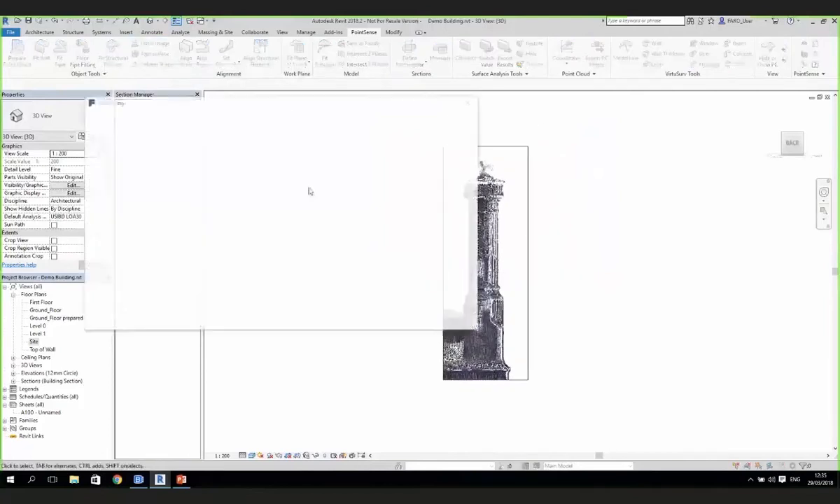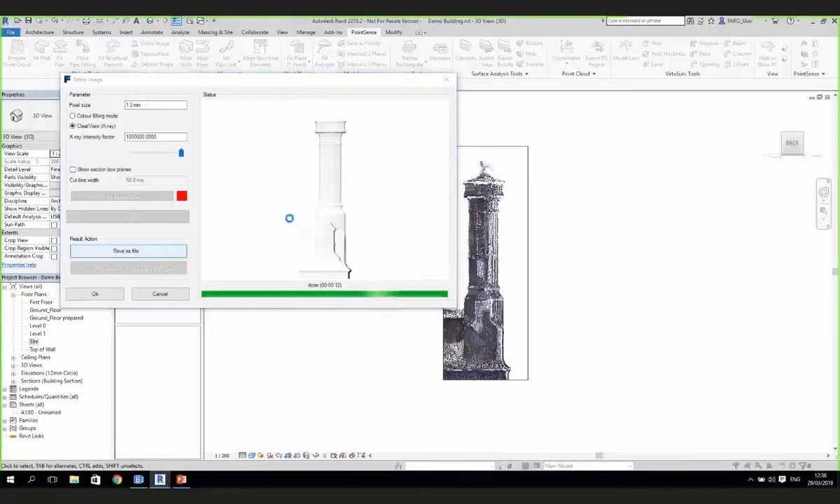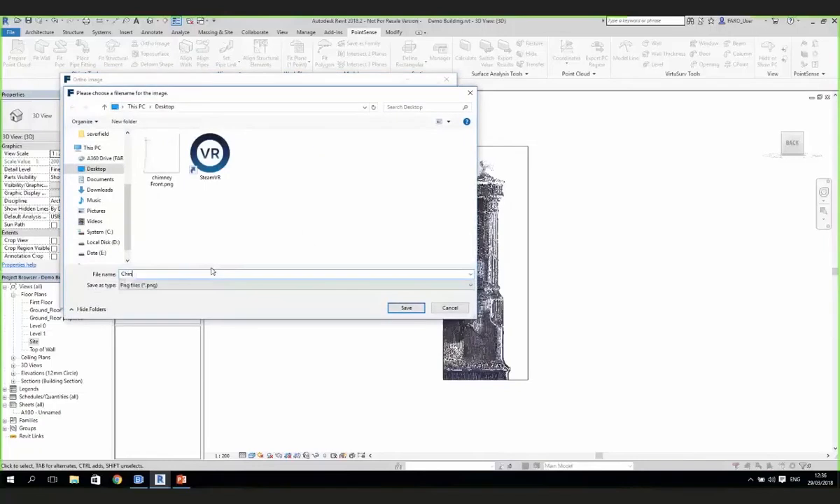Do one more. Run the same. I'll push that contrast filter up a little bit further, and then we can run that side. So you can see we're getting a nice outline of that particular type, and I can save that out as a family again. So we'll save that to the desktop, chimney side.